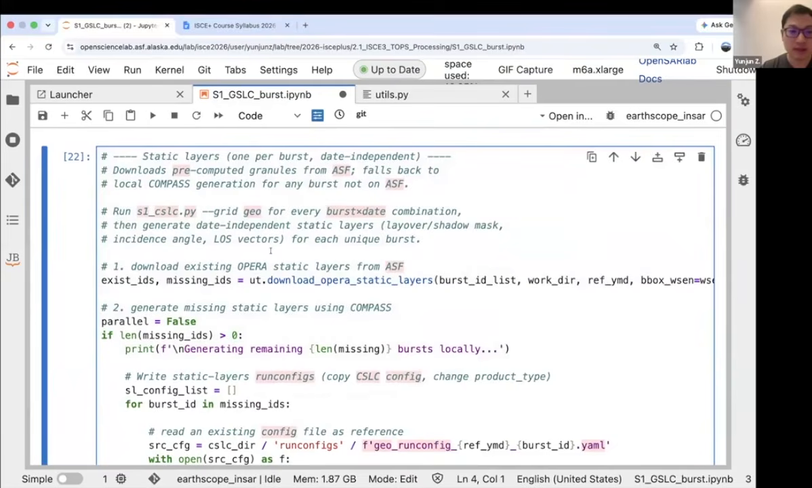And one lucky thing is that these static layers are not changing significantly in time. We can use the same static layers for all time series. And for OPERA, which basically includes the US territories, including mainland Alaska and all the territories in the Pacific, the static layers are already generated and you can just download them directly from ASF, and that is what we're doing here.